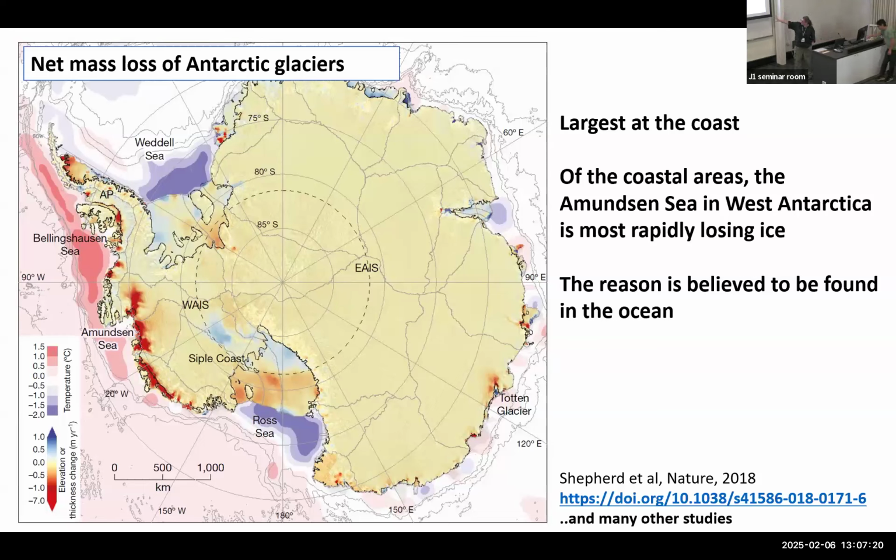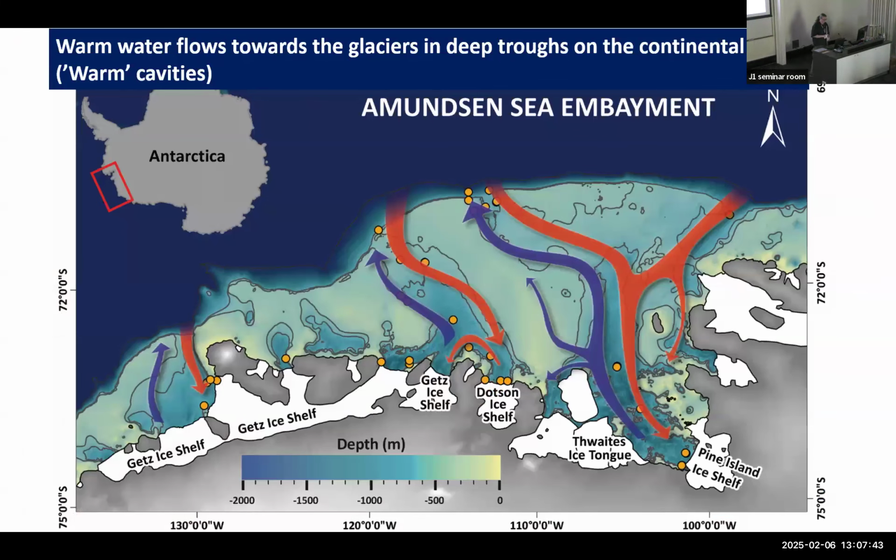We are interested in the ice shelves because they are melting. Some of them are melting quite fast, and they have the potential to impact future sea level rise. In particular there's one region here in the Amundsen Sea where it's very red, so they are melting rapidly. The reason for this is believed to be the ocean. And here is a map of the Amundsen Sea.